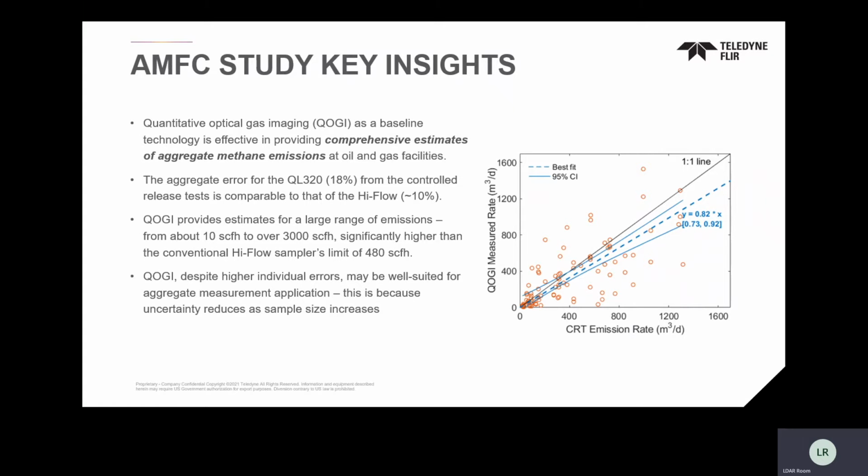This was somebody, a third party, completely operating this, associated with our company. And if you look at a lot of the comparable results for the gold star for mass or volumetric emissions, the back-of-rack high flow, they're usually around 10%, but it's much more challenging to use. You can't use UTMs, DTMs, you've got to tape it up. It's a bit of a cumbersome technology, but really accurate for mass and volumetric. And we're looking at an 18% aggregate error versus a 10%.